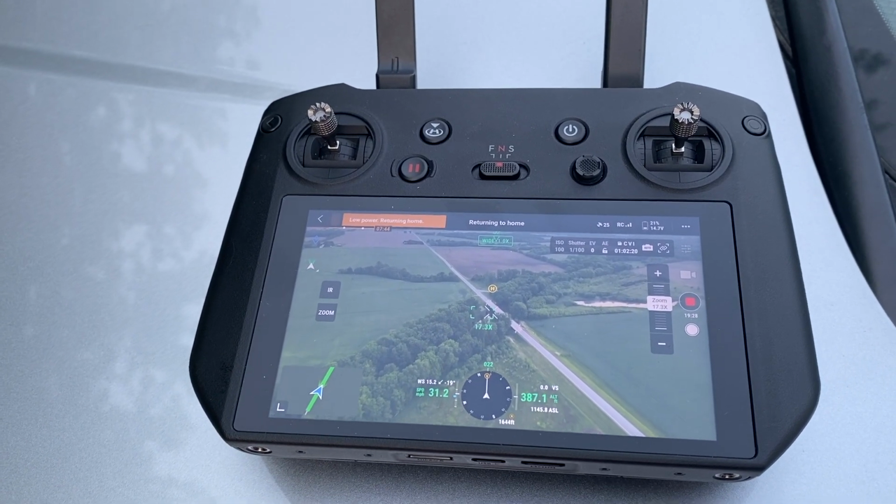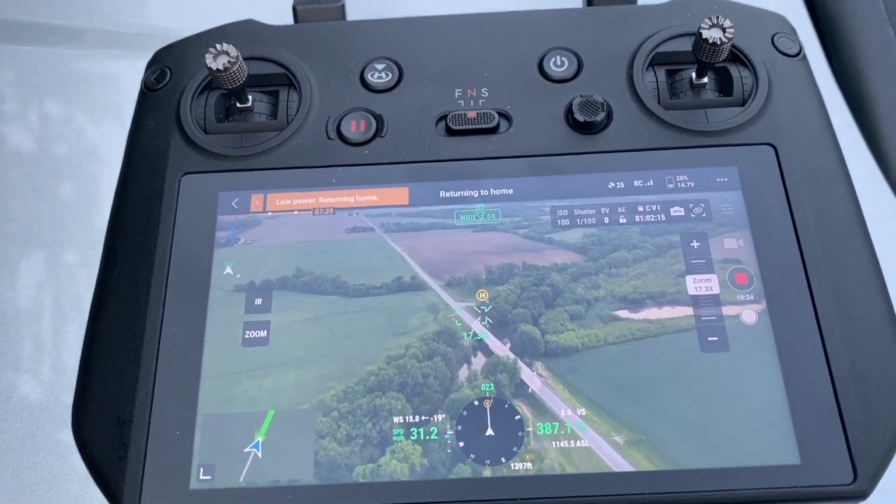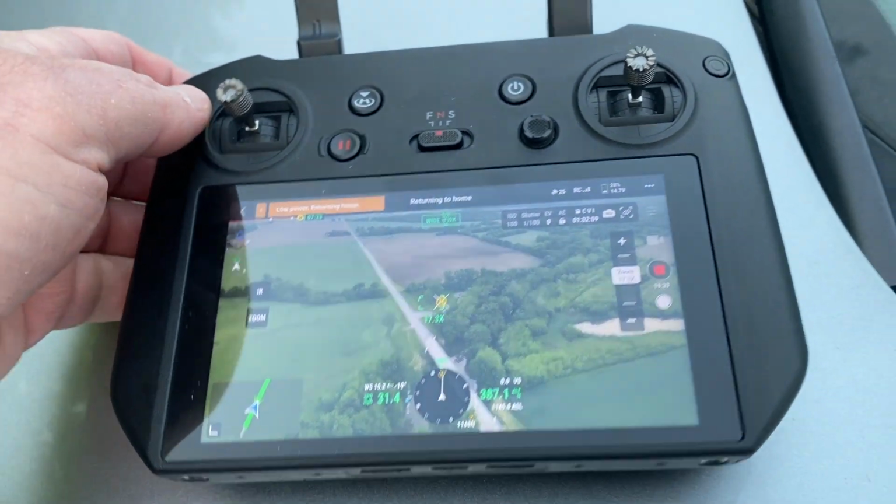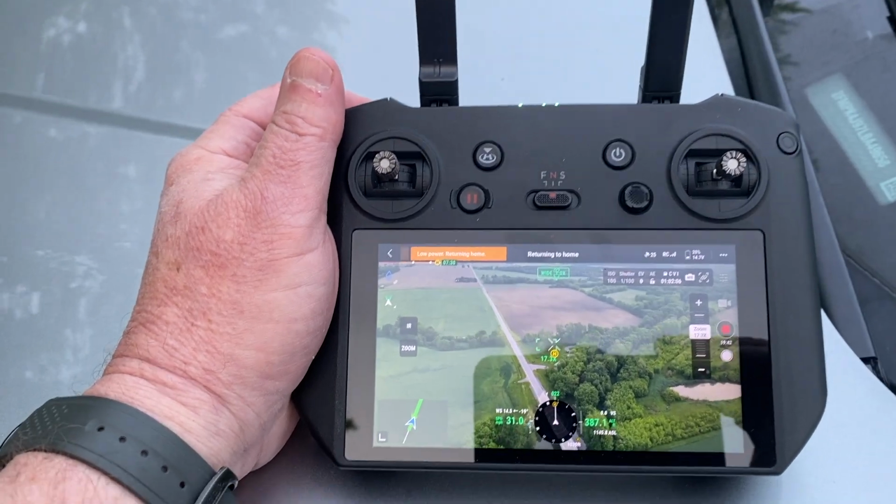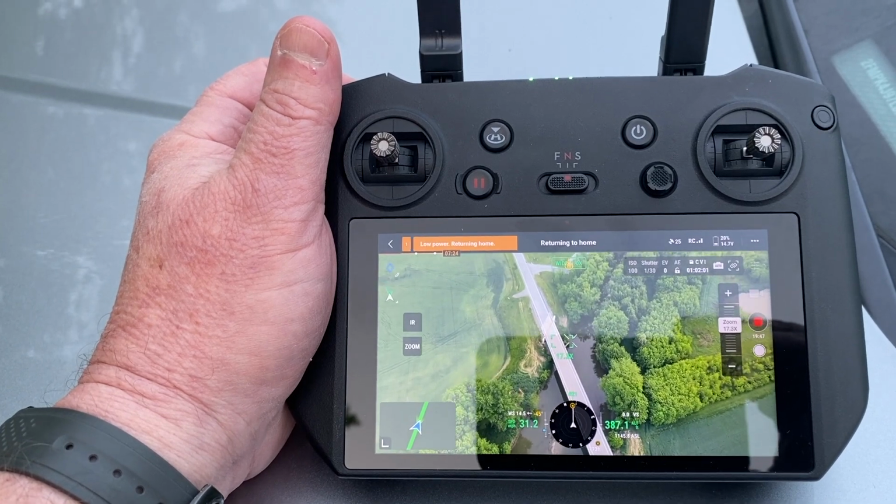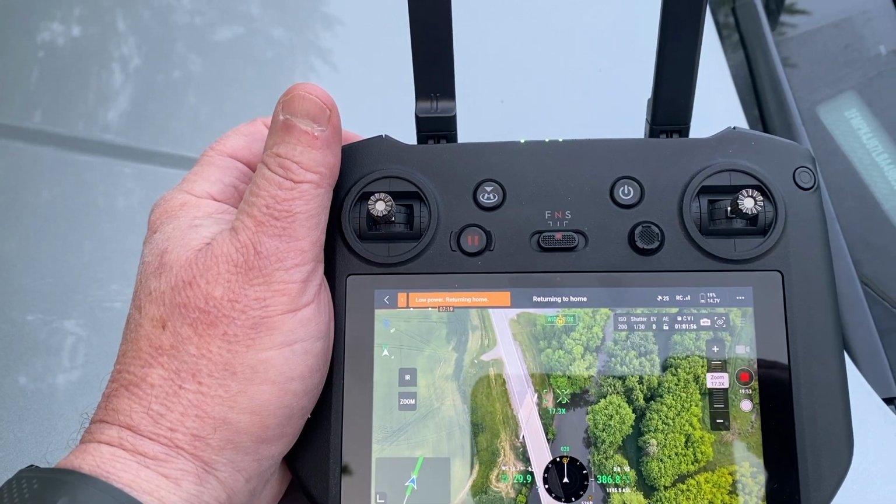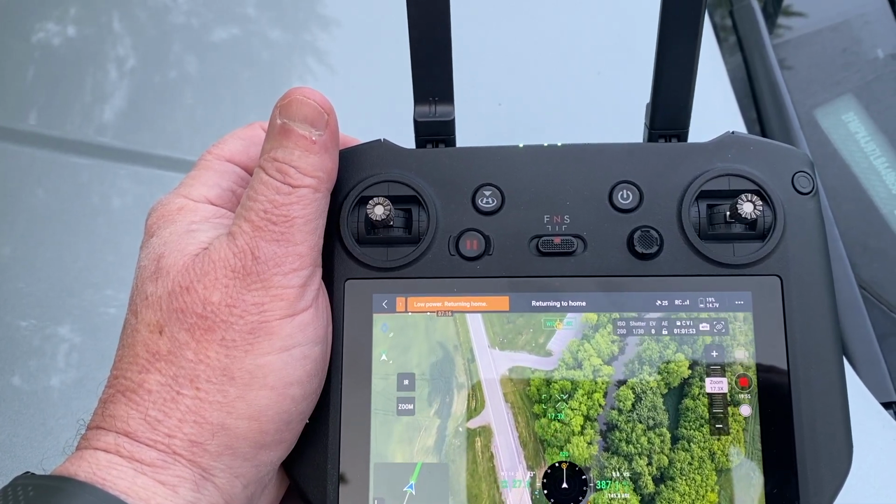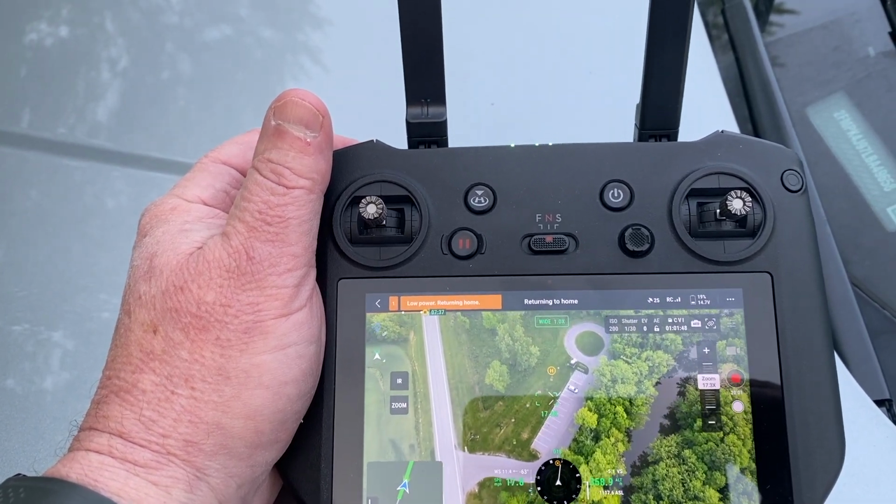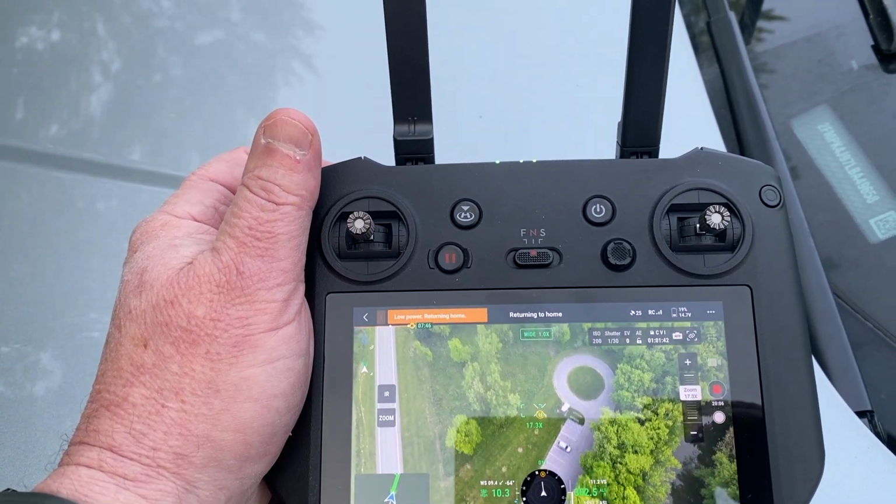Here's a close up of what I would see on the RC Pro controller. Kind of the same view. I have drone information, wind, altitude, speed. I can use the thumb wheel on the left to tilt the camera down, the gimbal, and that's how I do that when I'm flying back. If this is something you want to see more of, let me know. But I'm just bringing the drone in, and well, it's bringing itself in. It's in automatic mode, but I wanted to show you what that would look like.